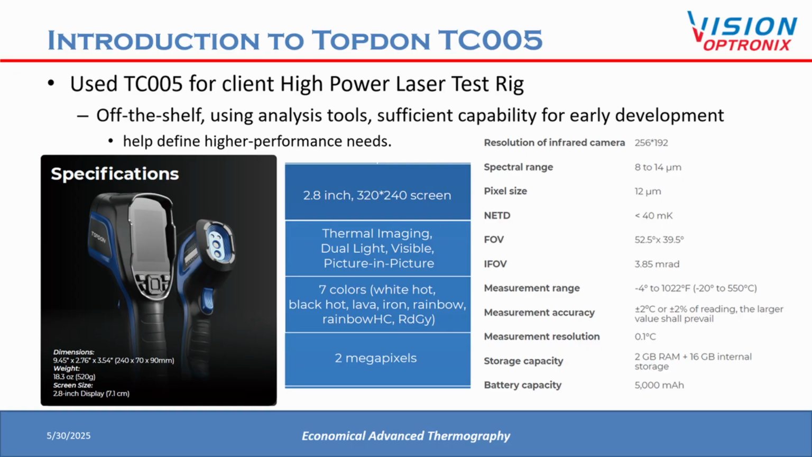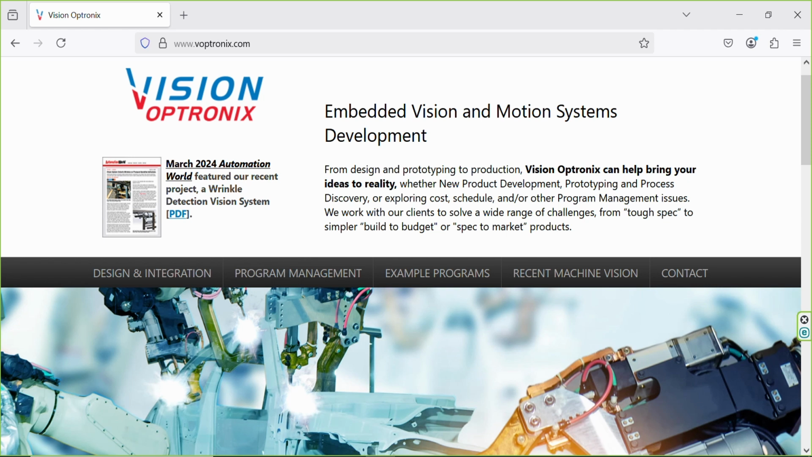In the case of this low-cost imager, the Topdon TC005, we can perform thermography up to temperatures of 550 degrees C with a sampling rate of 25 frames per second and an object resolution as fine as about 800 microns. We're unable to show our customers the apparatus, so we decided to create this video using an induction cooktop and a cast iron skillet.